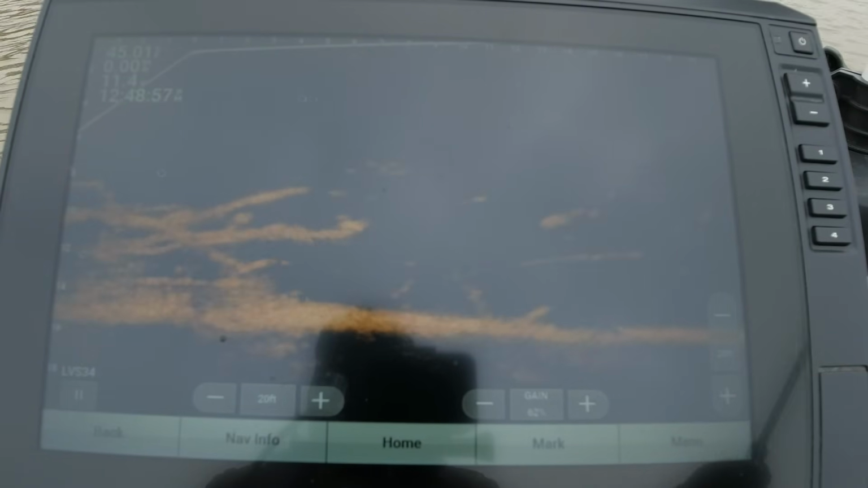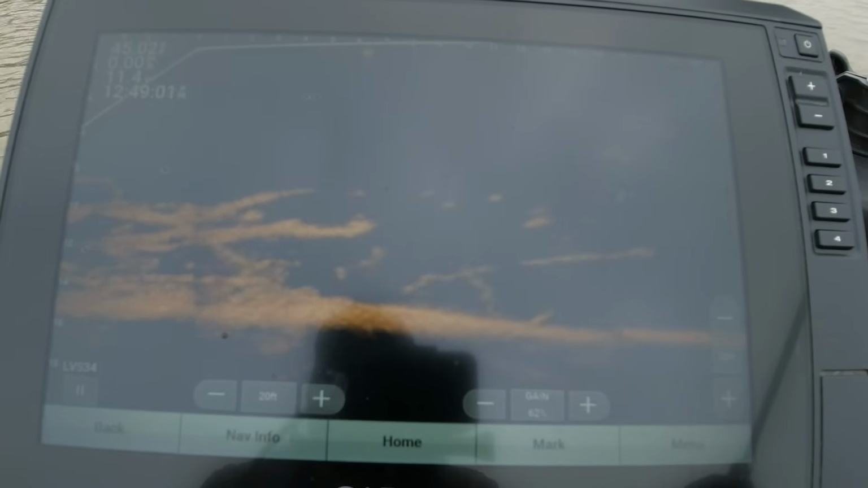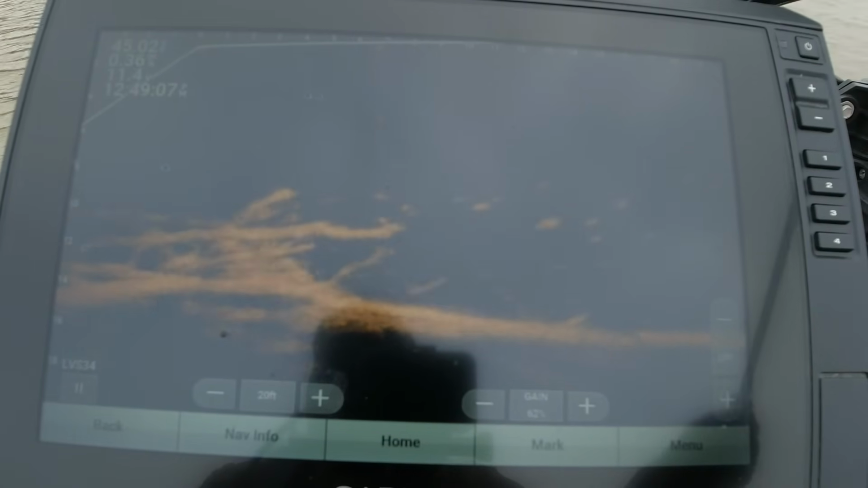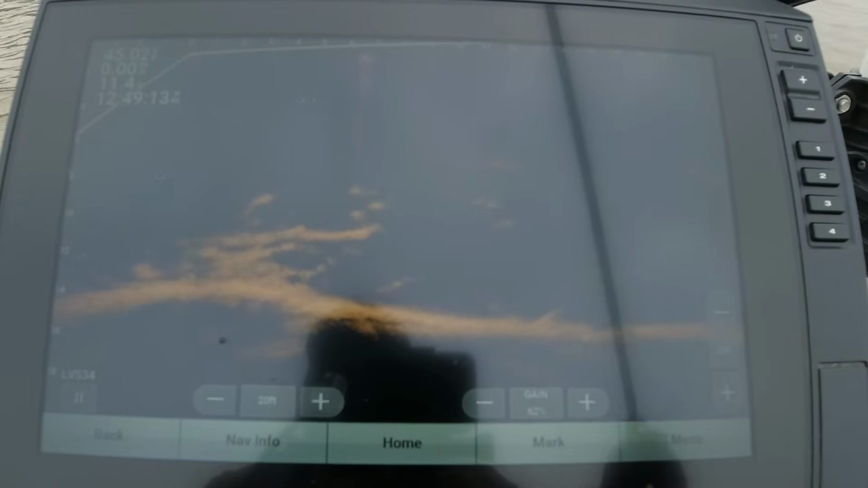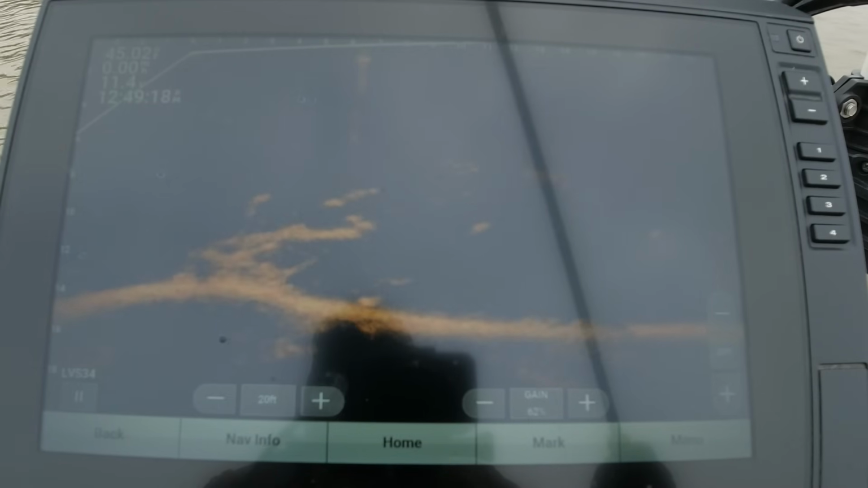Get it as bright as I possibly can and match that brightness with my jig. I'll tell you that it's right on top of it. Compensating for the wind again. Come on.